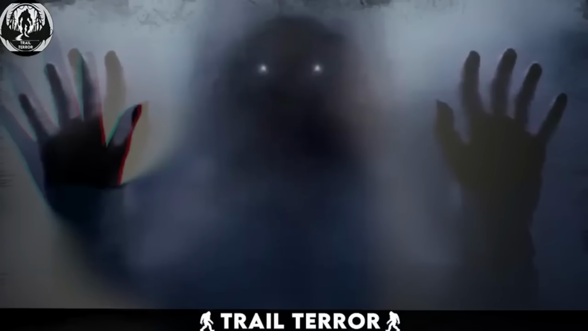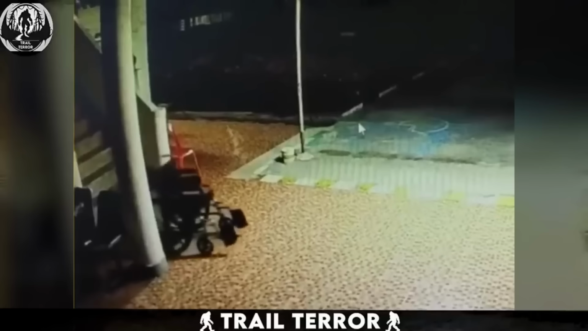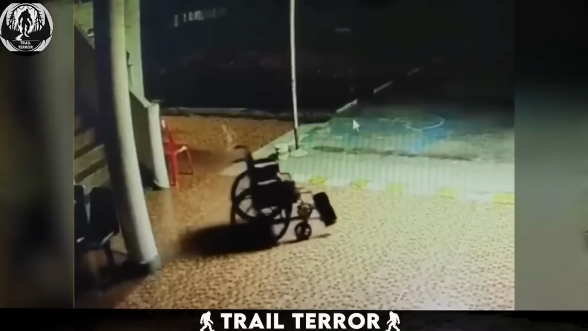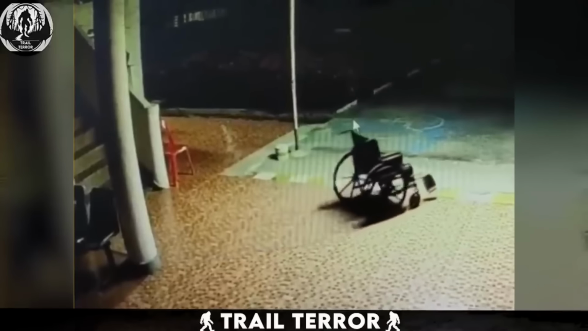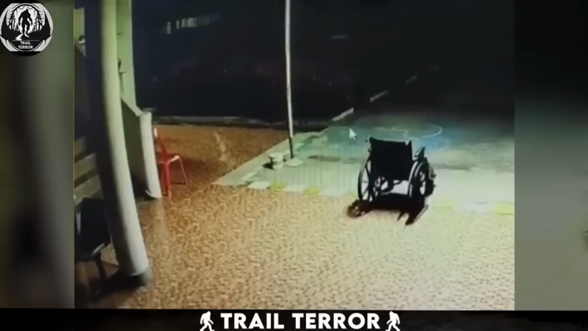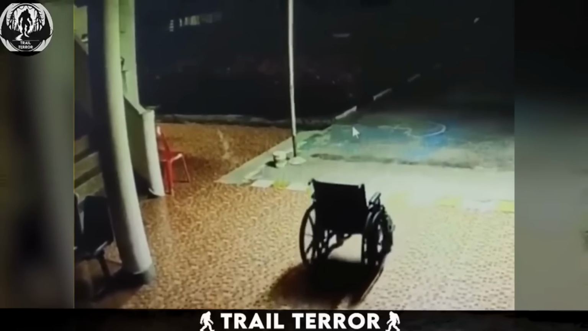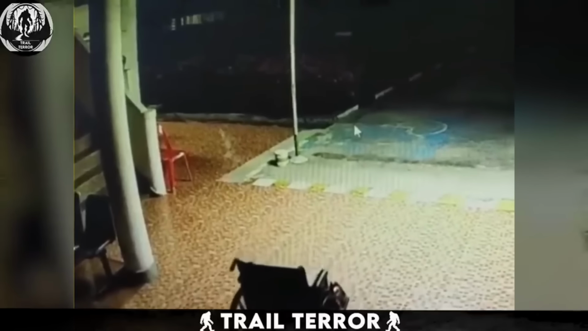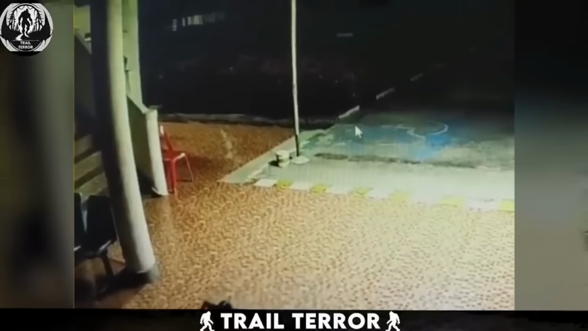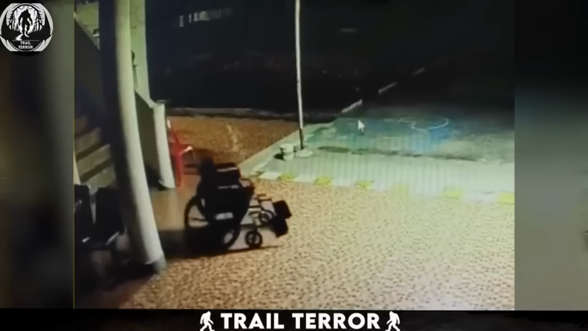Have you ever witnessed a disabled ghost? This video originates from a hospital security camera in Spain, capturing a wheelchair moving autonomously. The wheelchair starts rolling, smoothly navigating over a speed bump, then unexpectedly goes in reverse until it exits the camera frame, concluding the video. It's worth noting that this incident occurred at night, and there is no one visible near the wheelchair or within the camera's view, indicating it moved entirely on its own.